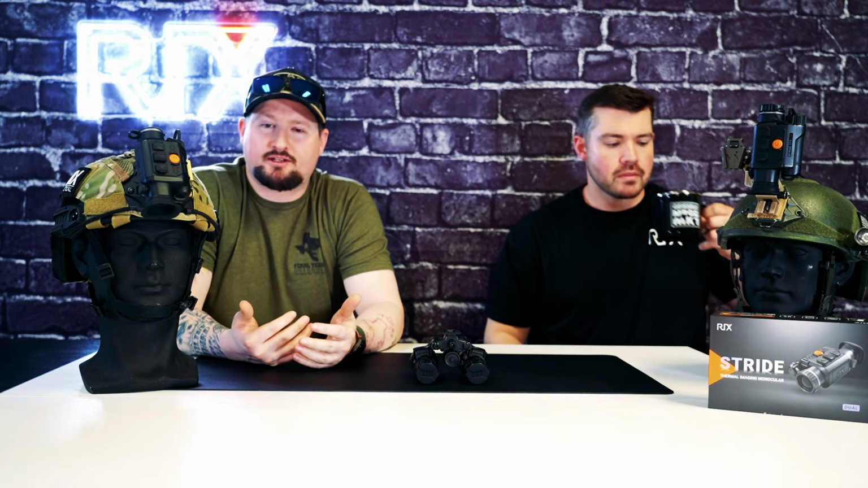Now, if y'all are looking to get into the thermal game, or you're already in the thermal game, starting out with something in this 384, don't let it shy you away that you're limiting yourself from not getting a 640. But if you wanted to save a few extra bucks and put that into a higher 640 type rifle scope and then get one of these 384s to run your helmet mount, that's going to be a killer setup.